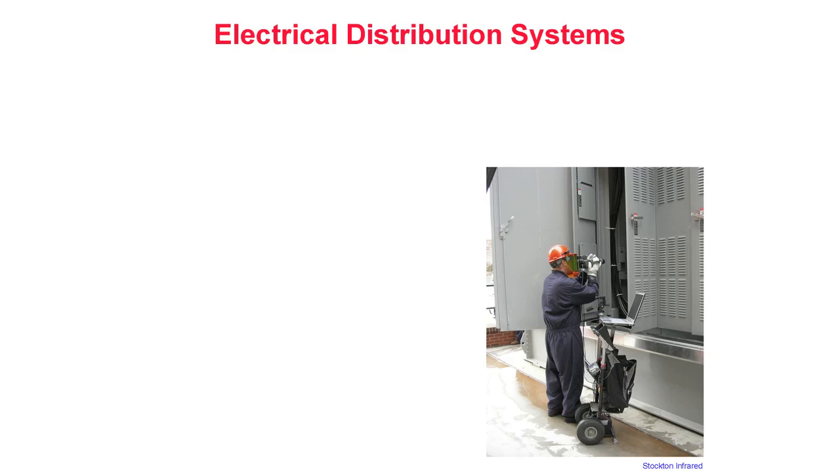Electrical distribution systems. When it comes to reliability, few systems are more important to facility operations than the electrical system. Unscheduled downtime can be costly by interrupting production and idling workers while repairs are made. In some cases, electrical failures can cause catastrophic failures, including fires. Fortunately, infrared thermography can be utilized to detect incipient or certain types of acute failures within an operating electrical system.